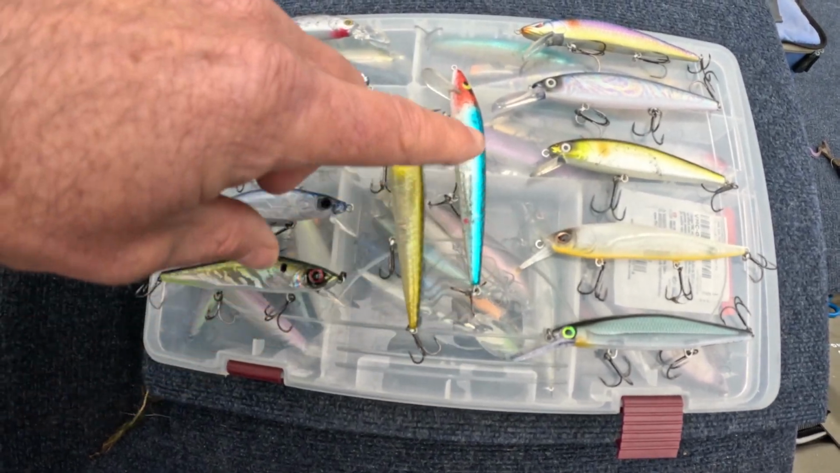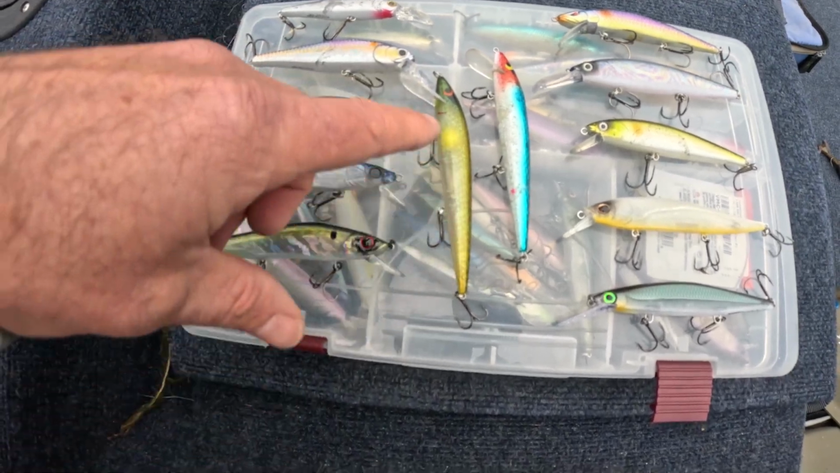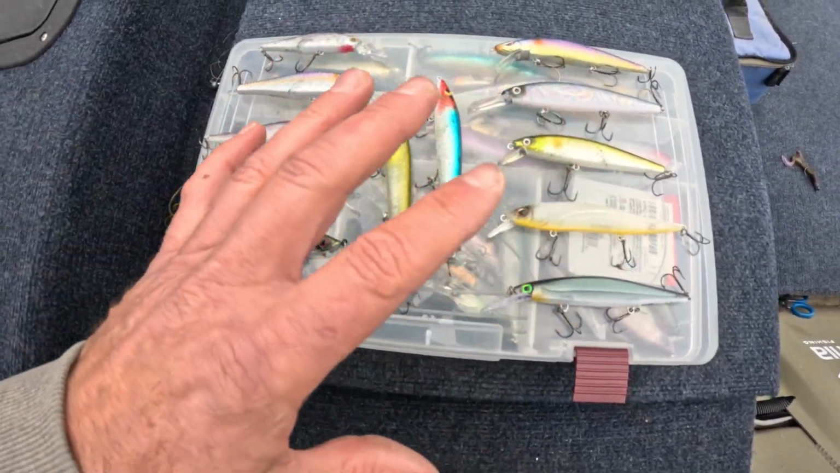Right here we've got the Rogue. This is the old school Rogue, the traditional suspending Rogue. Right here we've got the Elite 8. So, a bunch of different baits. Color's not important. It's all about how deep does this jerk bait really run. Let's go.